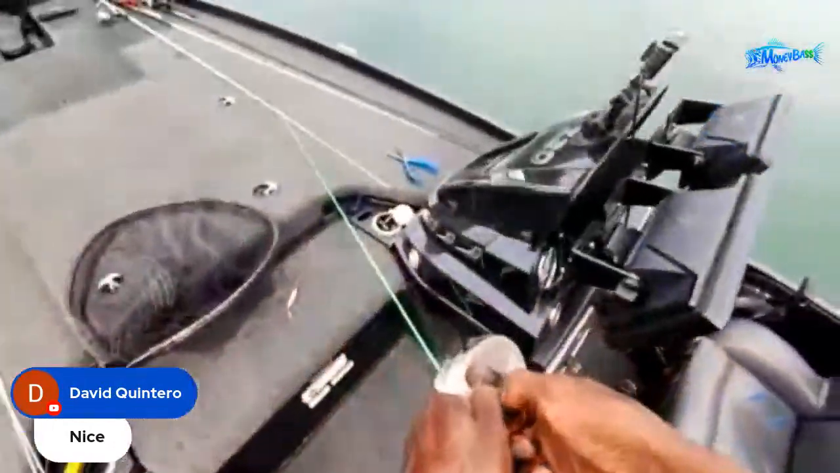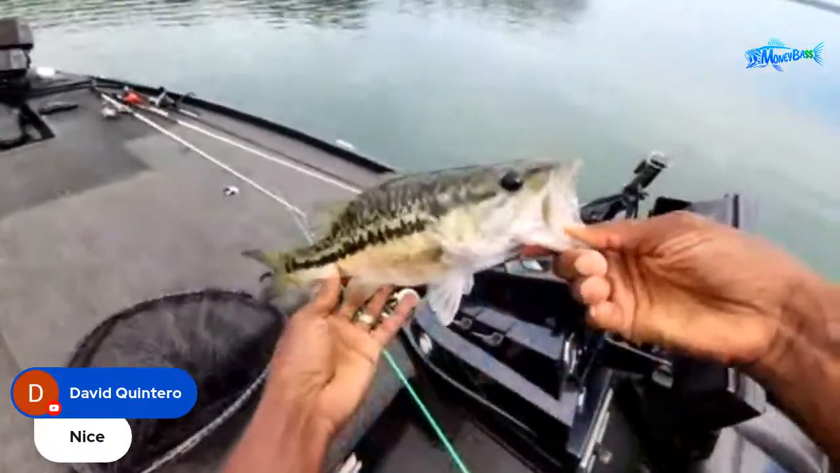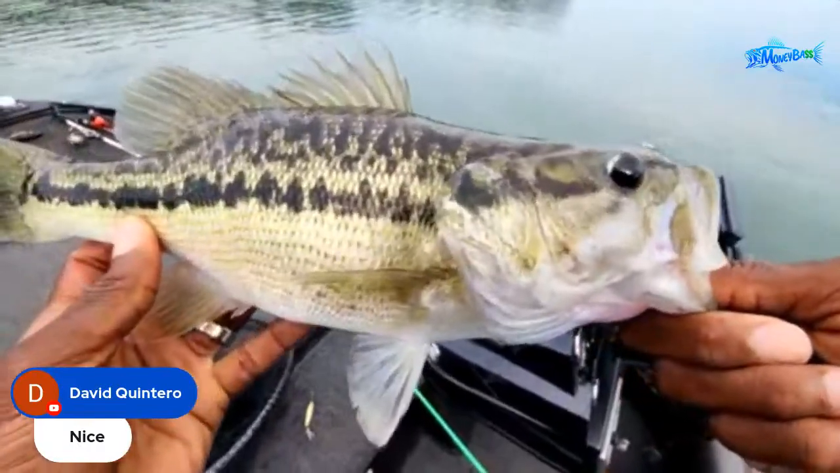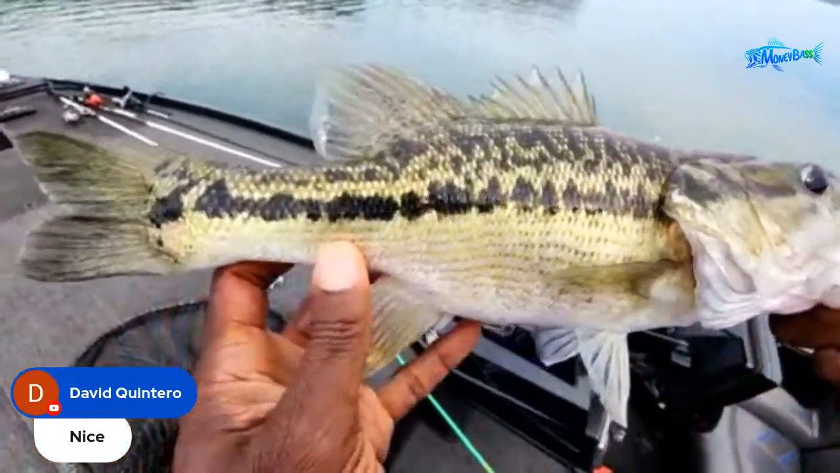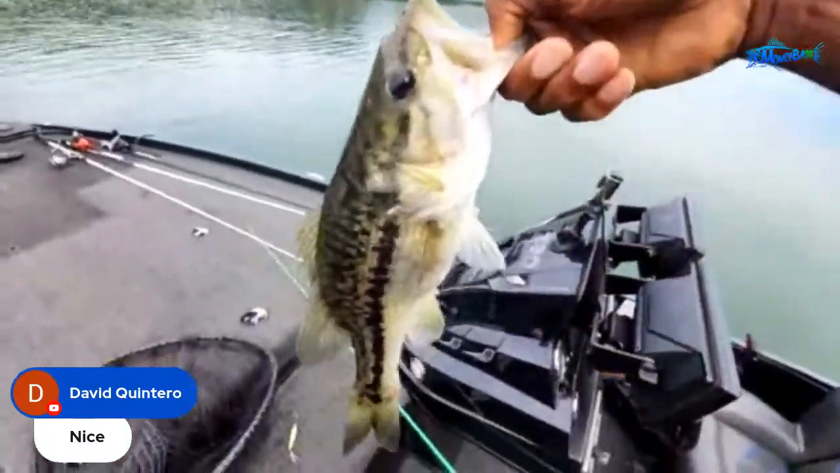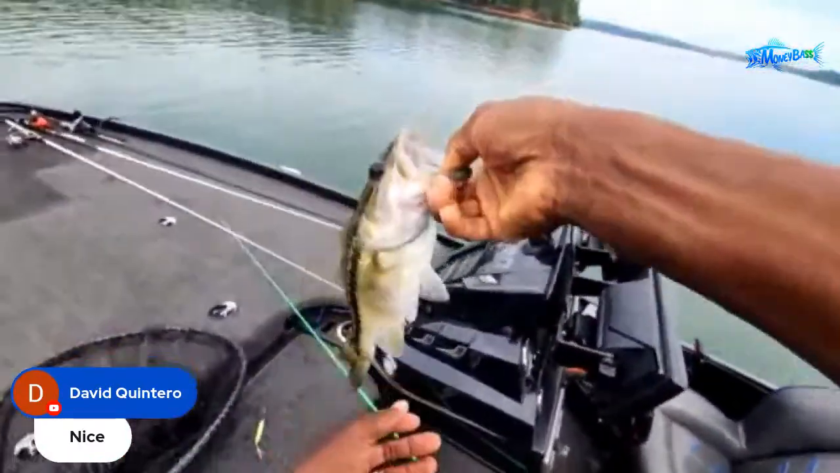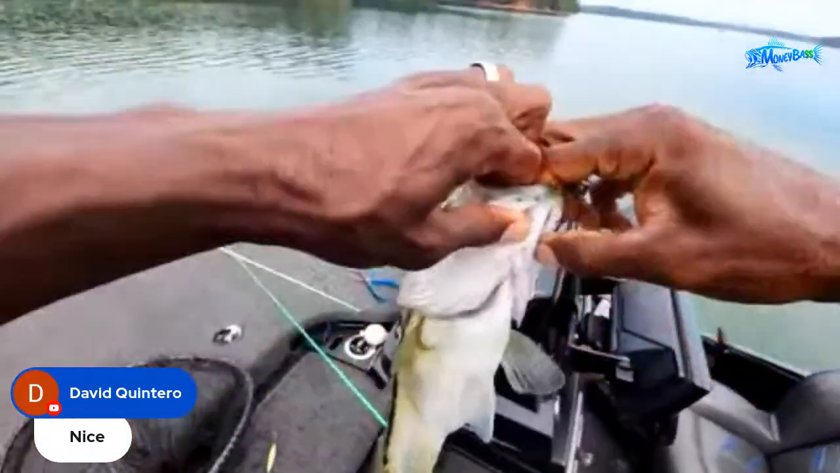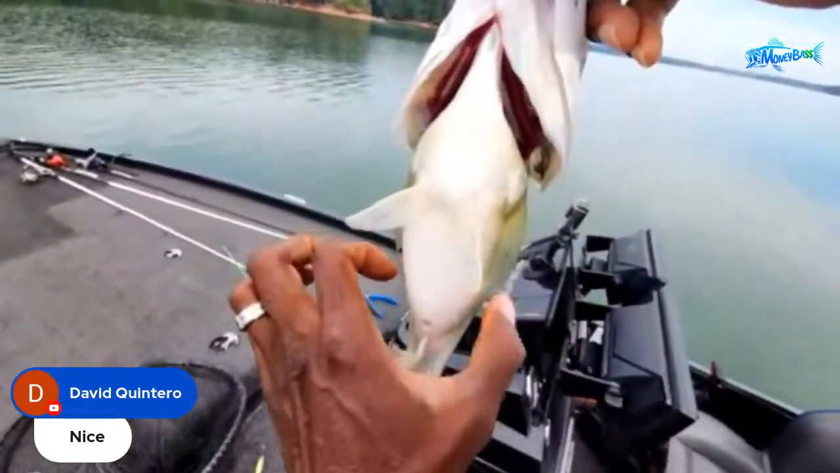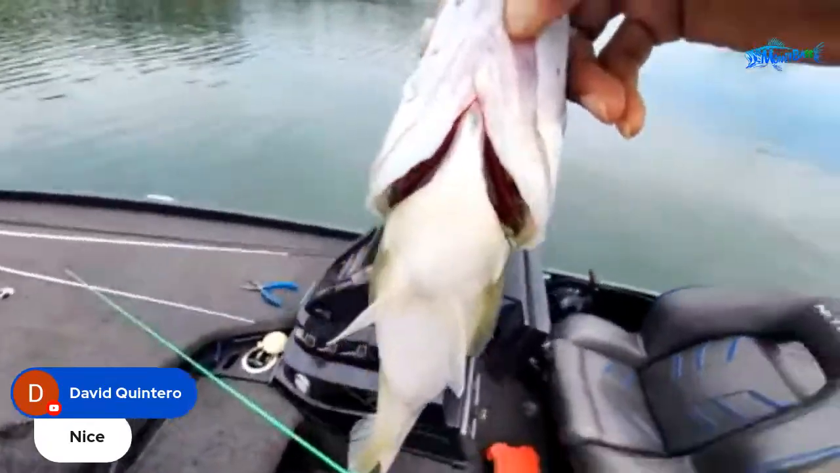Let's go ahead and get a weight on this fish real quick. Another thing we can do, guys, what do you think? What is your guess on the weight of this fish right here? All right, he has a little bit of weight on him. I know you guys want to see that stomach on him. Let me go ahead and get a weight on him and put him back in the water real quick, guys.